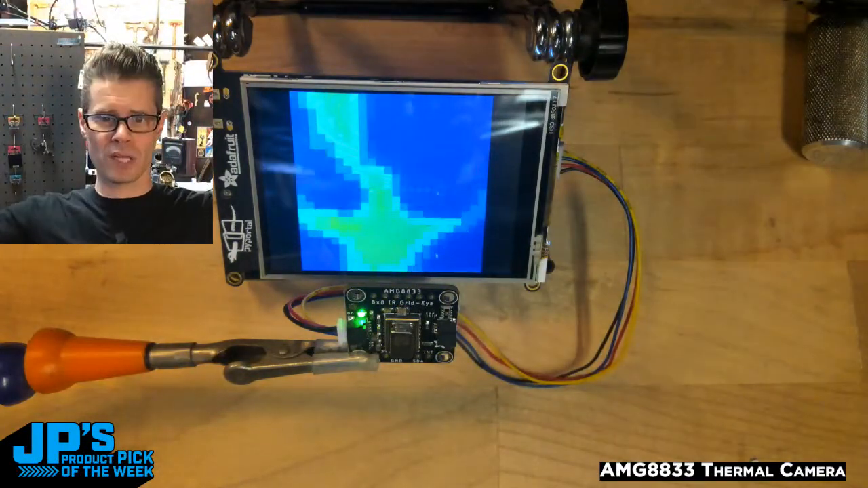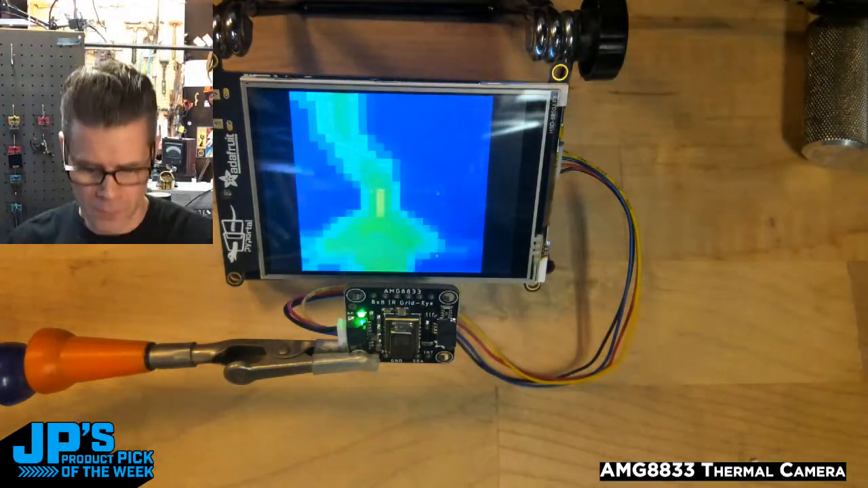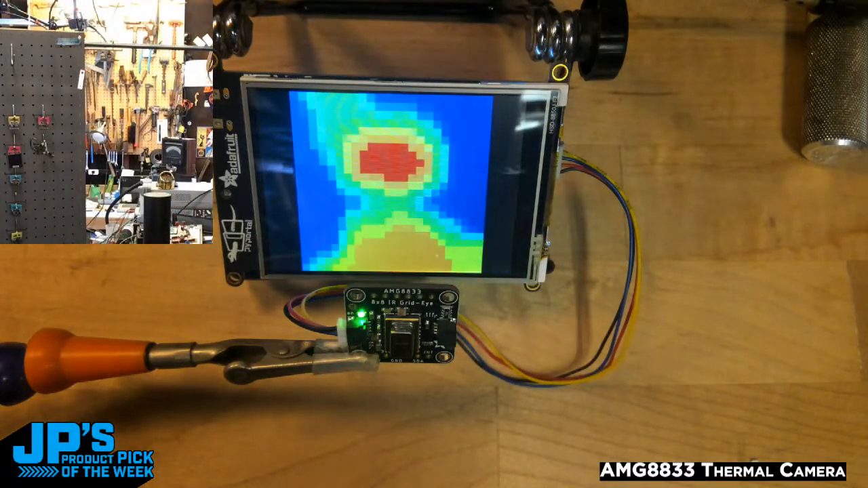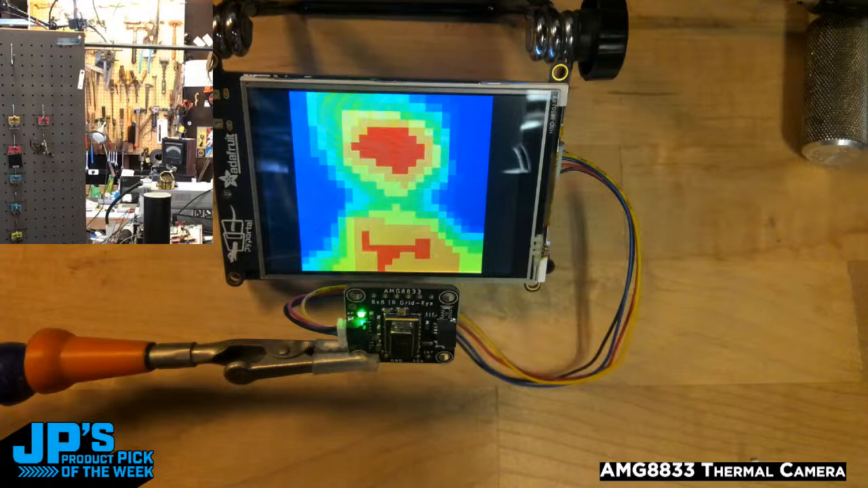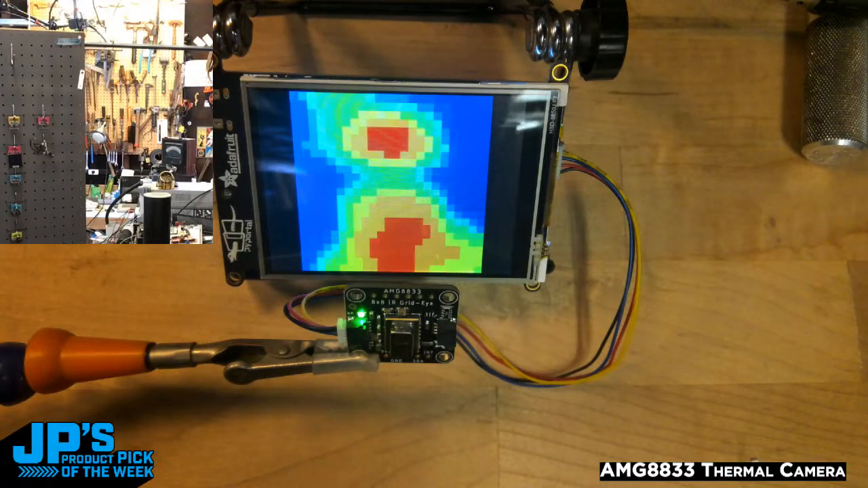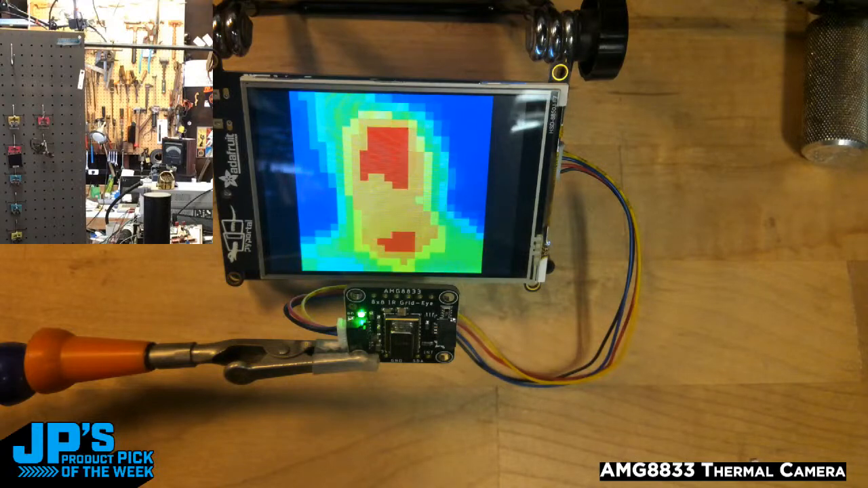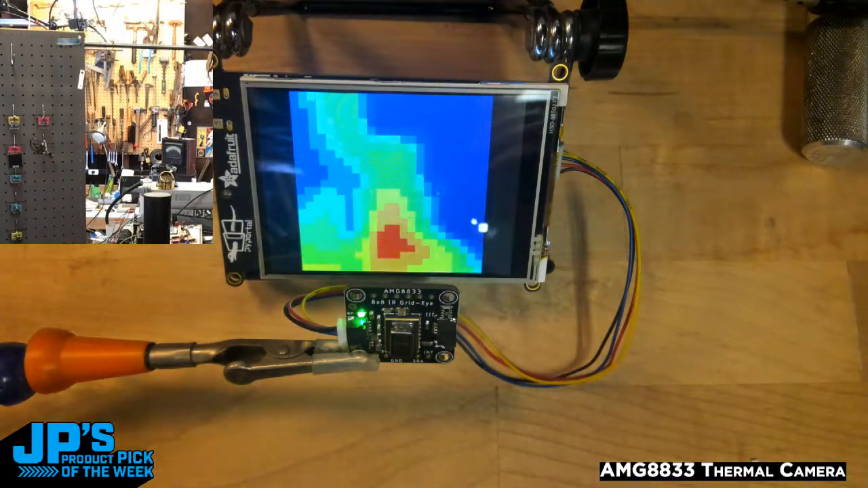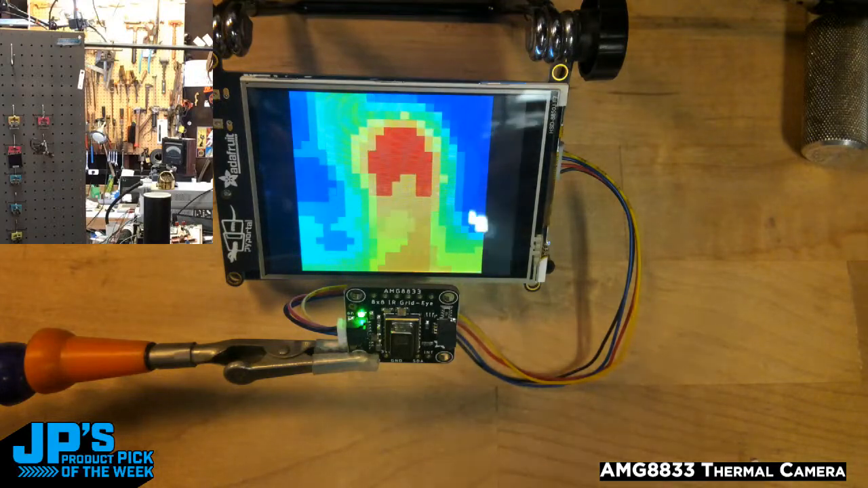You can see pretty clearly me waving my arms here. As I get closer, of course, it'll detect the heat getting closer. So there's my face. You can see my forehead is the hot part at the top, my mouth down below. Eyes, especially with my glasses on, are kind of cold. If I take off my glasses, you'll see that little spot show up. Glasses off, glasses on.